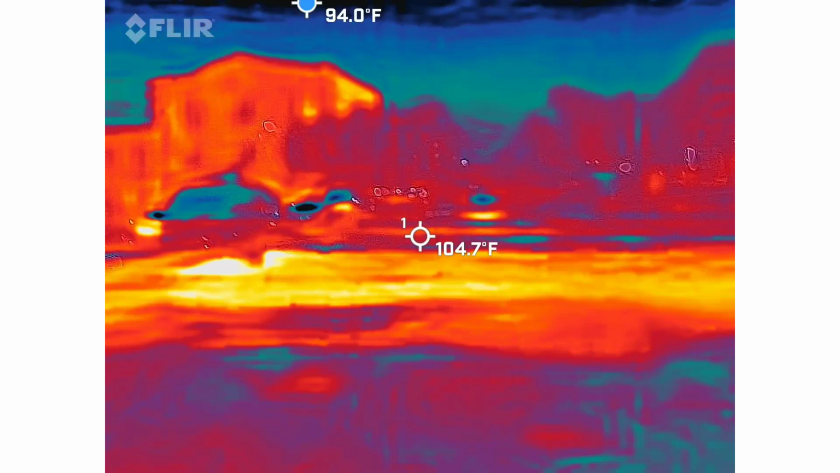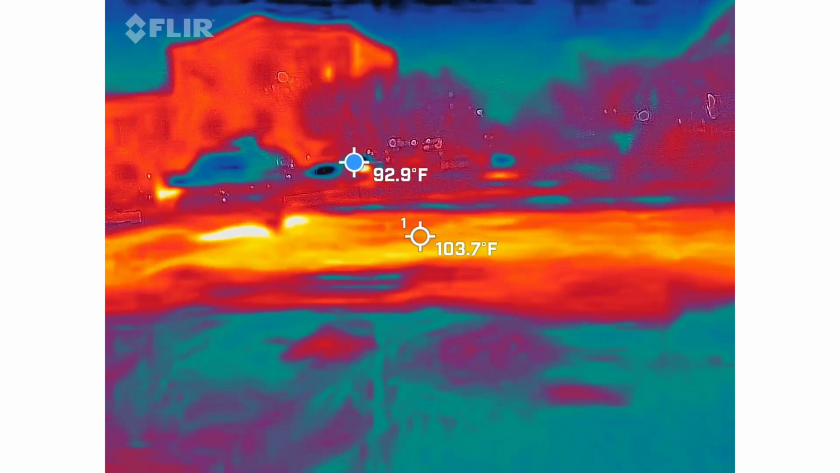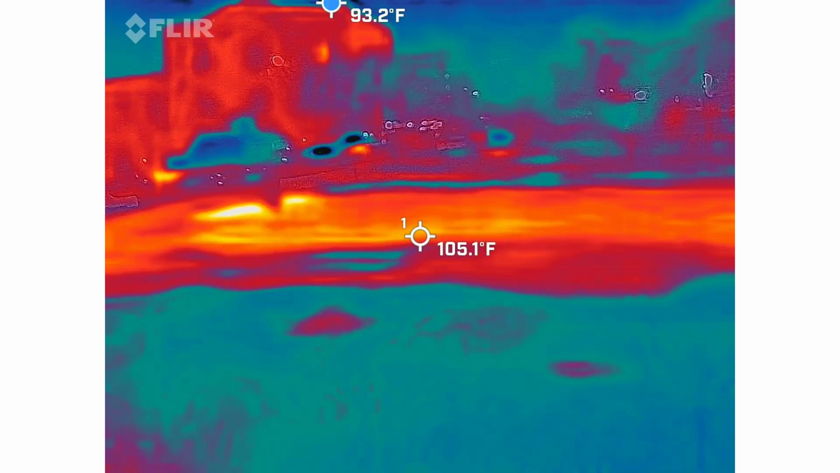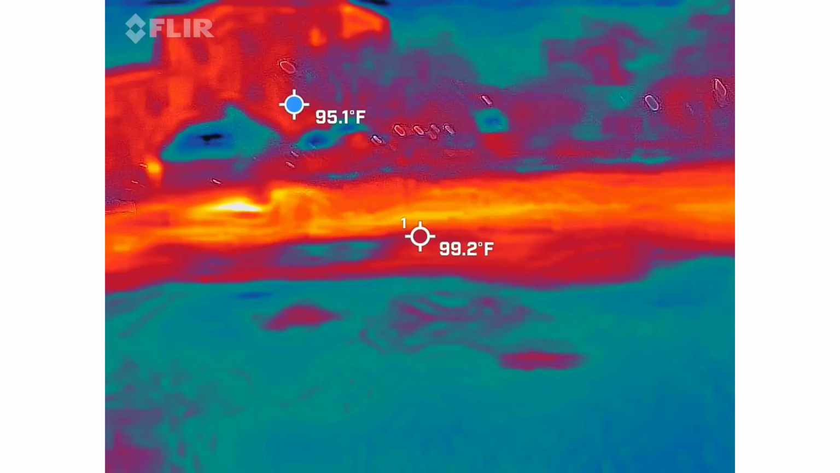There's 36,000 tons of freezing. There's a bunch of white outlines over that way.